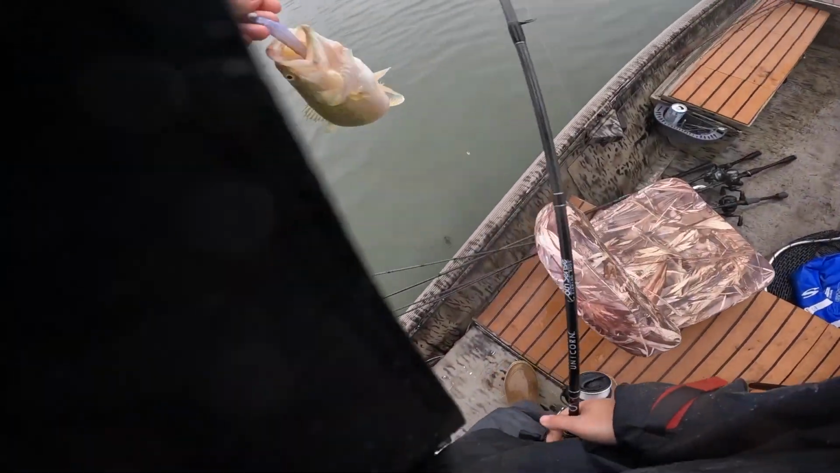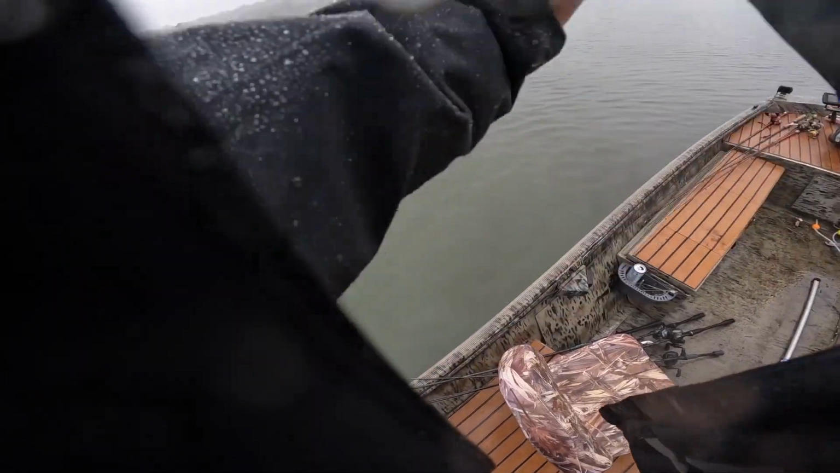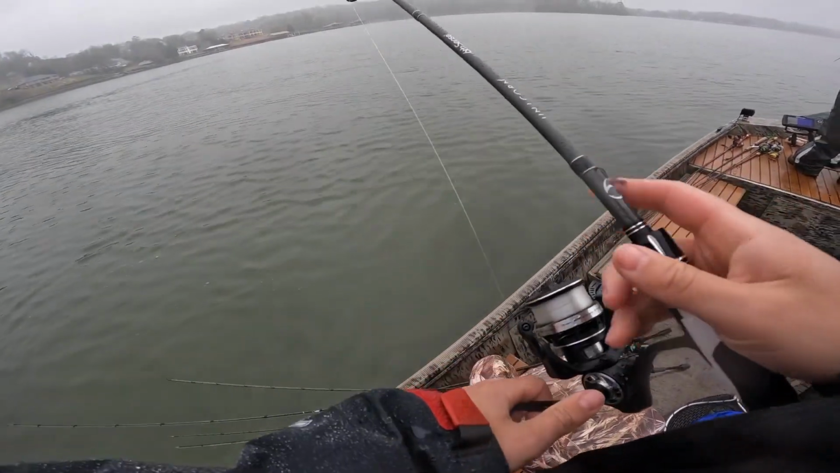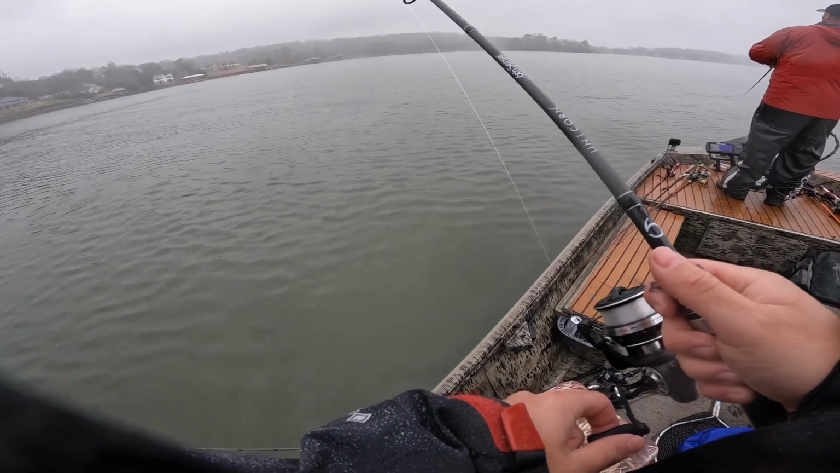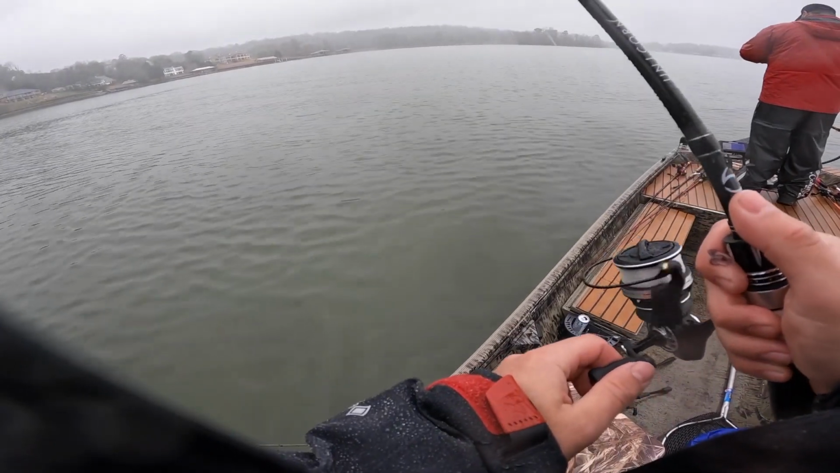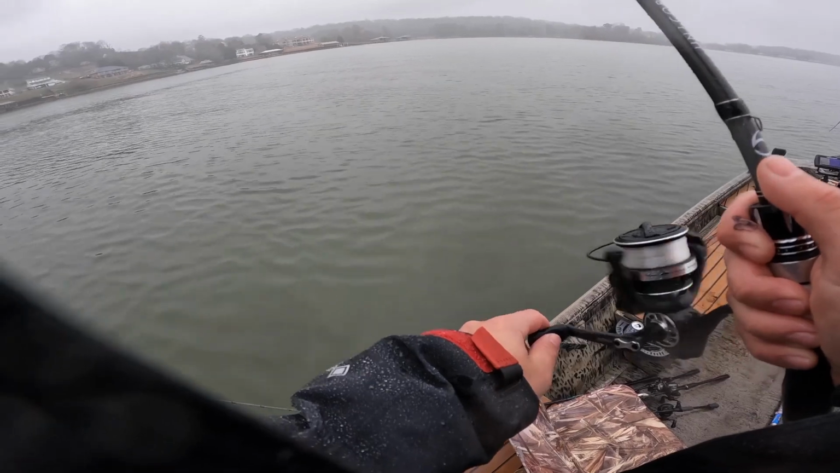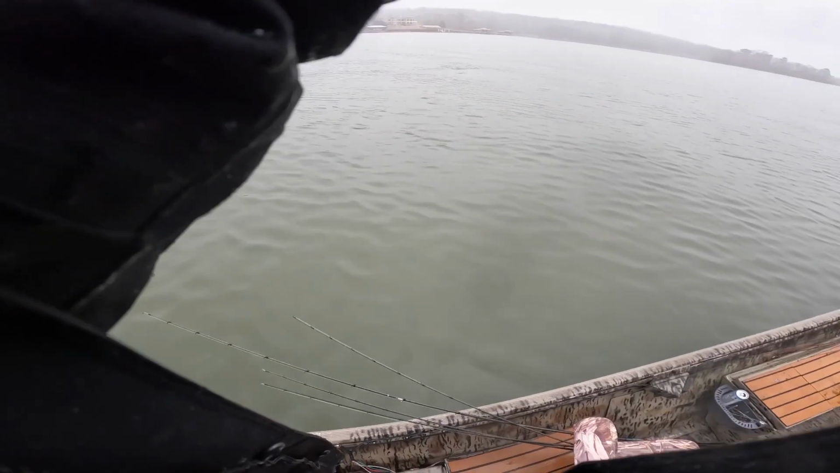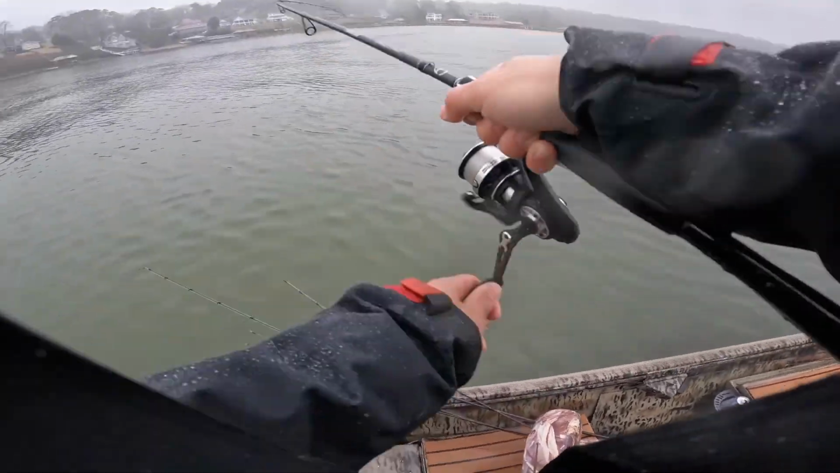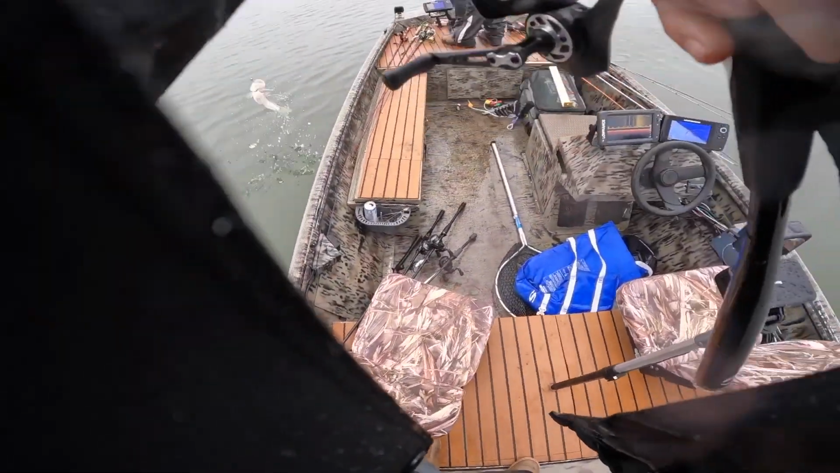Hey, finally a largemouth though. Now I just gotta get the size. A little better. Oh yeah. That'll fall a little bit.